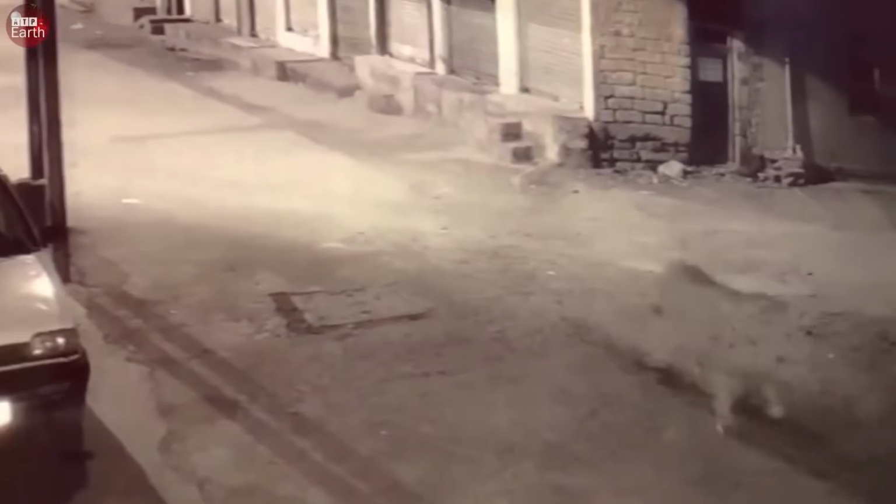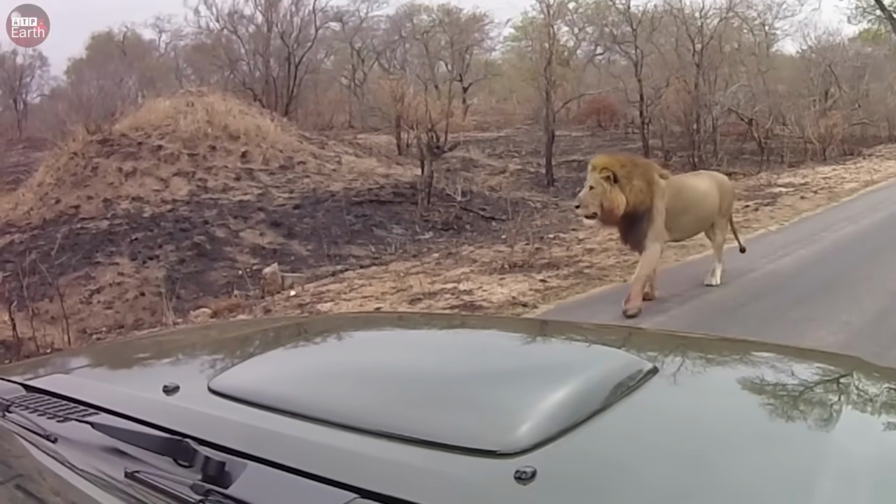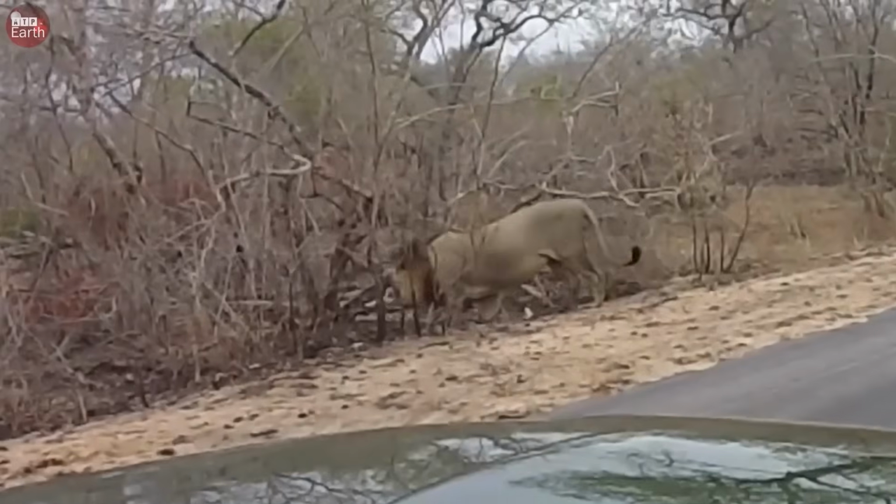Nearby residents immediately rushed over and tried to fight the animal with their bare hands. A police officer fired a gun into the air to threaten the animal. The loud gunshot startled the lion and it fled into the deep forest, leaving the police officer shaken, but fortunately not seriously injured.